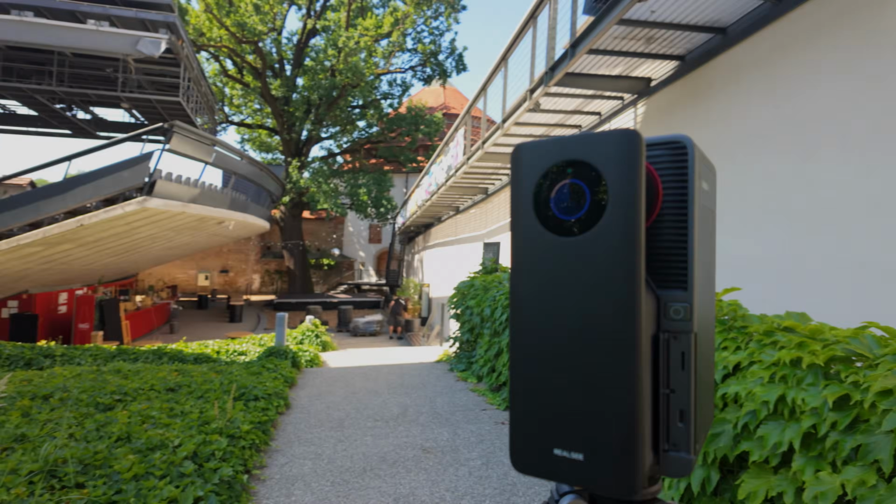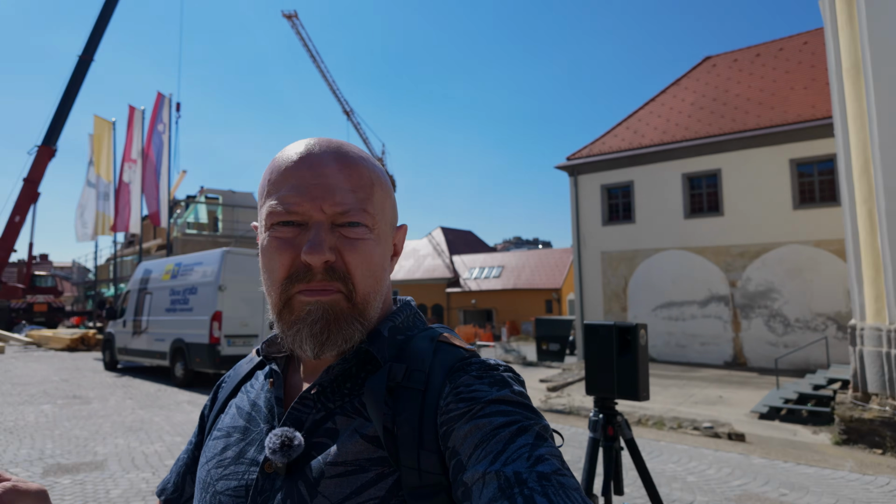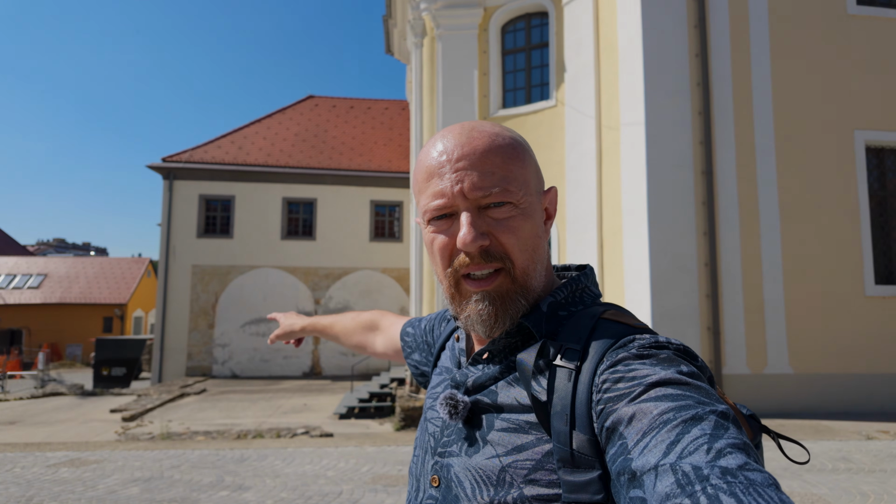So there you go. So now I'm scanning a bunch of the outdoor area because of course you need to be able to see what the building looks like. There's a huge amount of construction going on over here, which will show up in the scan, but obviously won't affect it. This is one of the buildings. This is the church, converted church. Now it's an event room. And then the museum is that there. And then there's the tower behind it. Yeah, there's a lot to do.